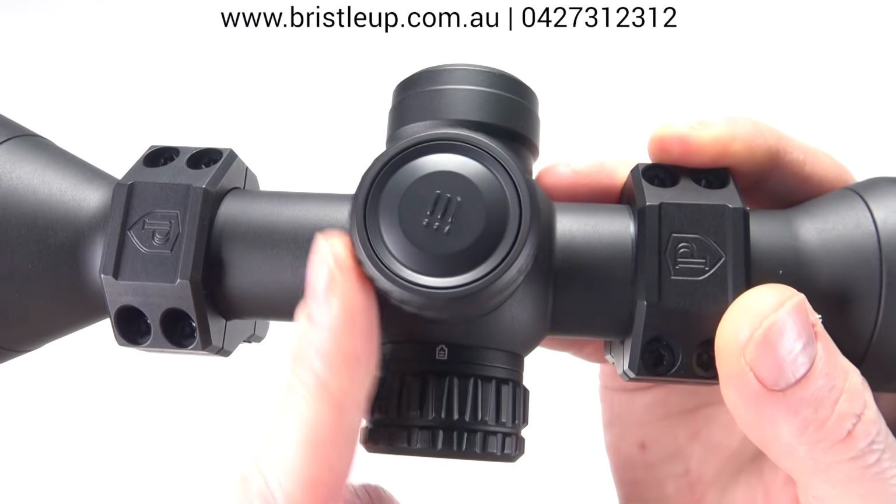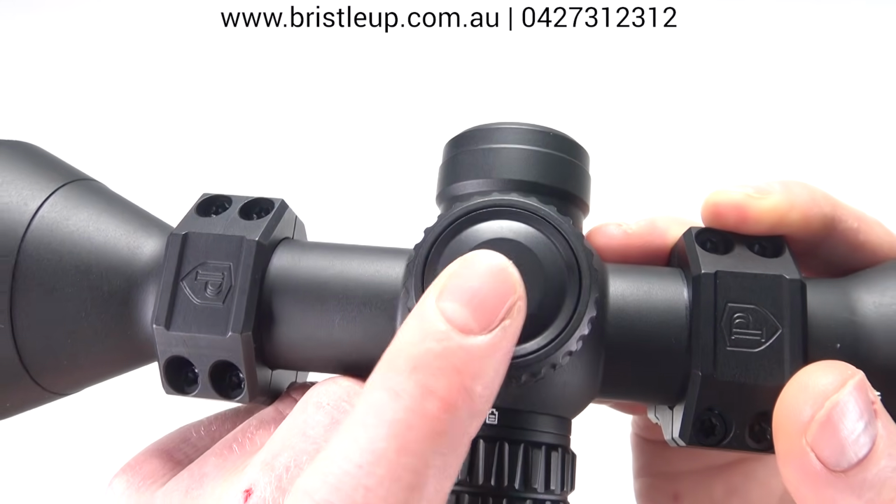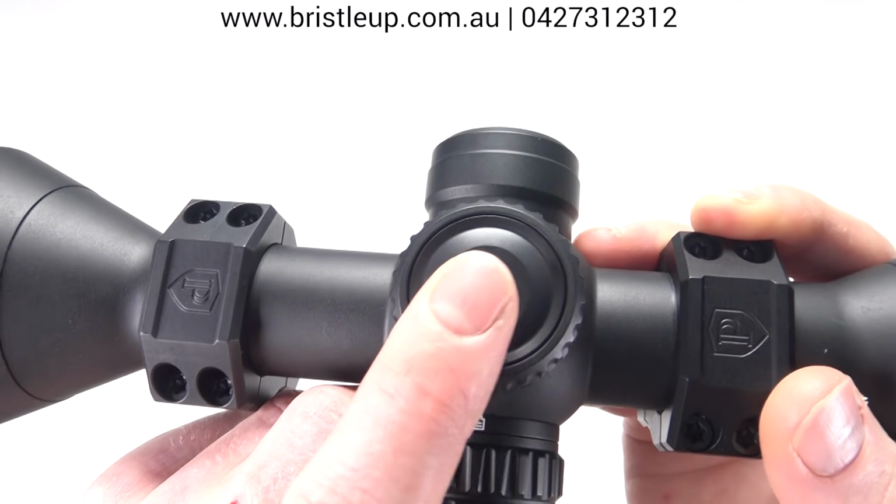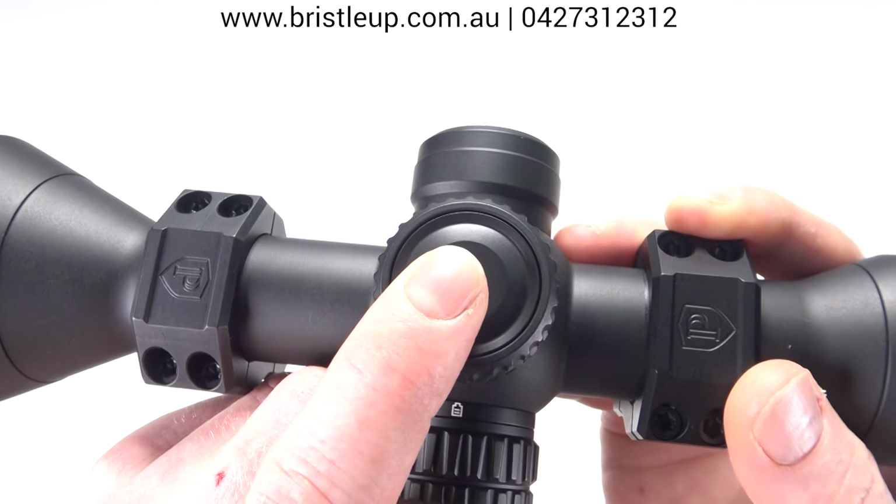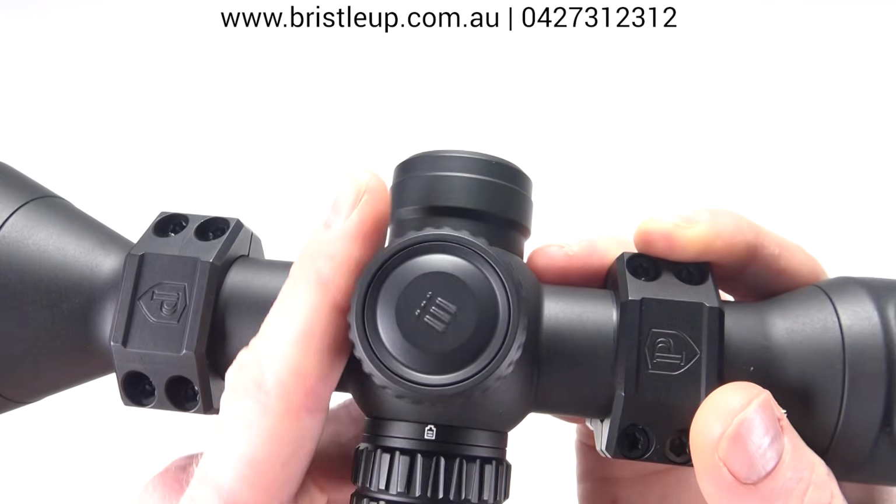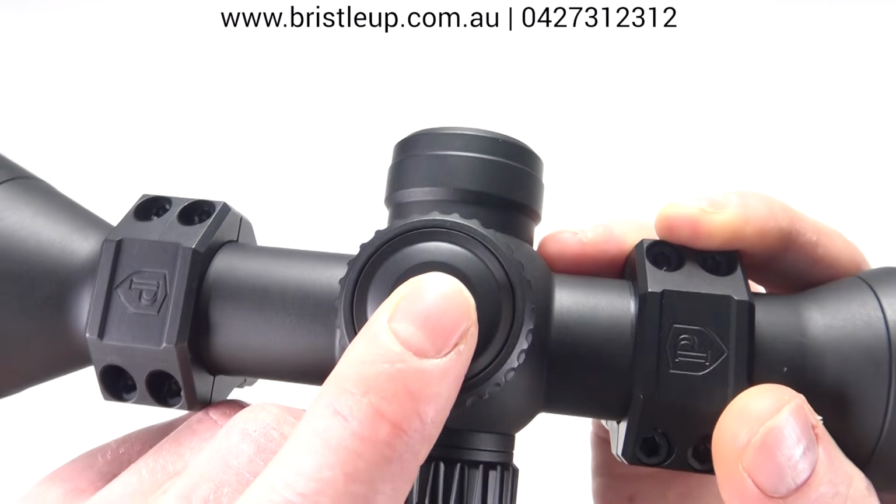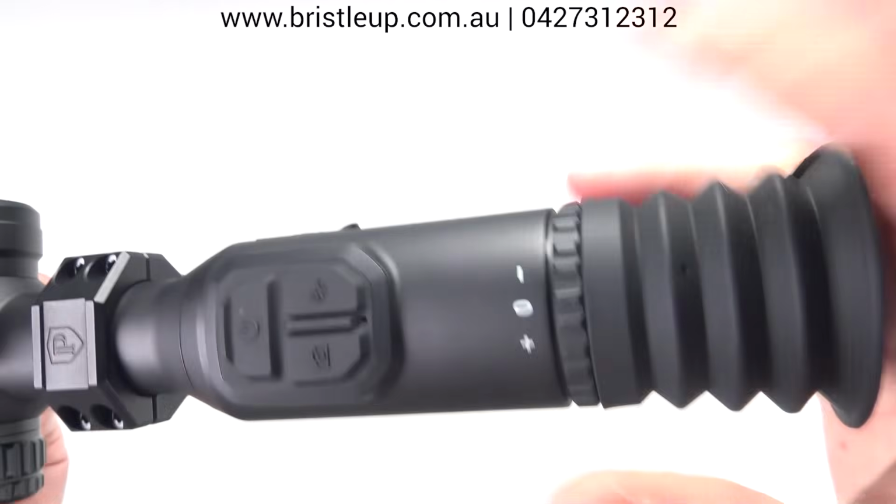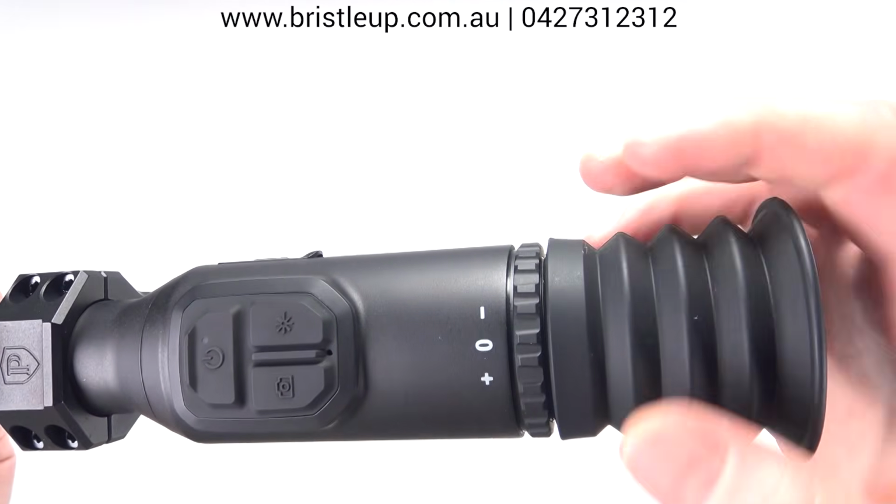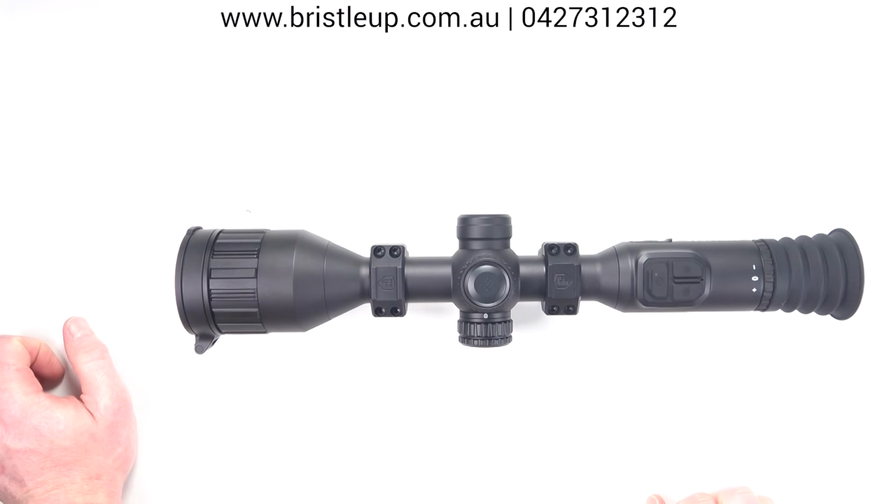Now we can use the scroll wheel to just zoom in and out when we're not inside the menu system. A single press will change your color palette, and if you keep pressing it, it'll just keep going through the different palettes. If you hold in the center button here, it'll open up the menu system on the side, and then you can use the scroll wheel to navigate the menu, and a long press to go backwards out of a menu or to return back to the main screen. Then at the front here we have adjustment for your eyes and obviously the detachable eye cup here. So this can be removed, it unscrews, and that about covers the button and operation of this device.